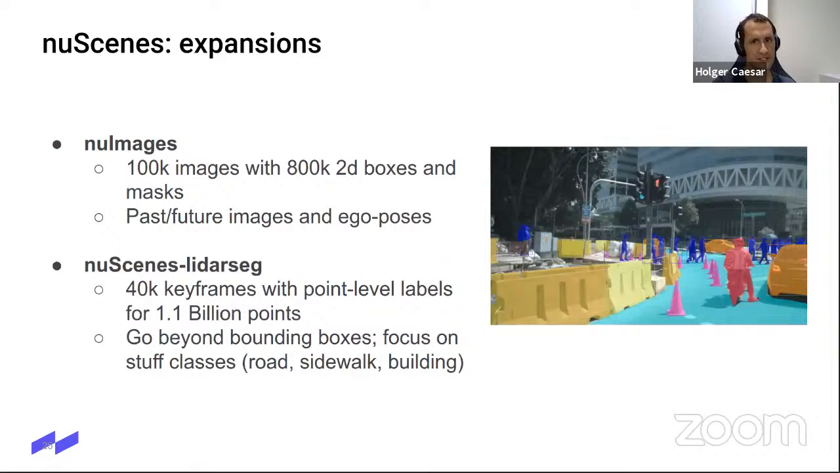So we created a very similar dataset from the same domain, which is called nuImages, which contains 100,000 images with 800,000 2D boxes and masks. And additionally, it also contains the past and future images and ego poses. So it's essentially a dataset with 100,000 video clips and localized on the map. So that's a very interesting large-scale image dataset with boxes and masks.